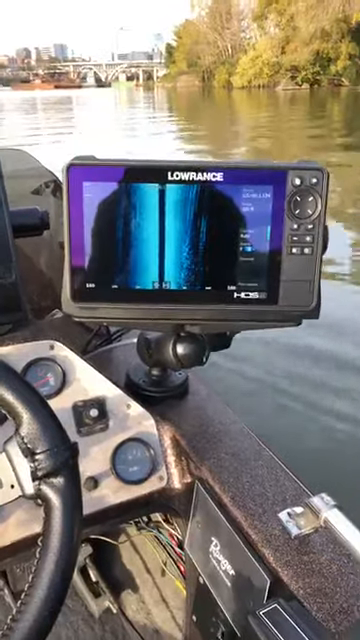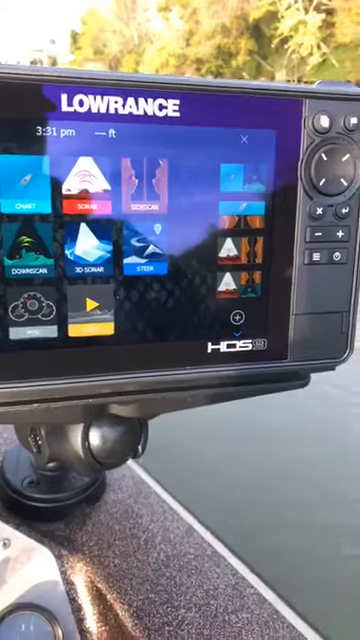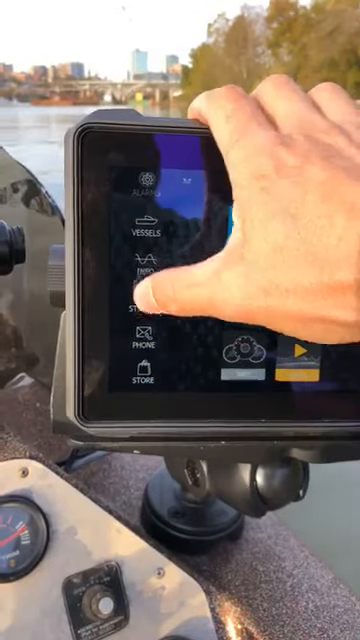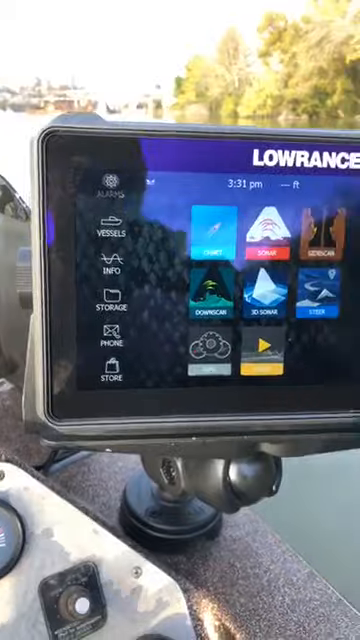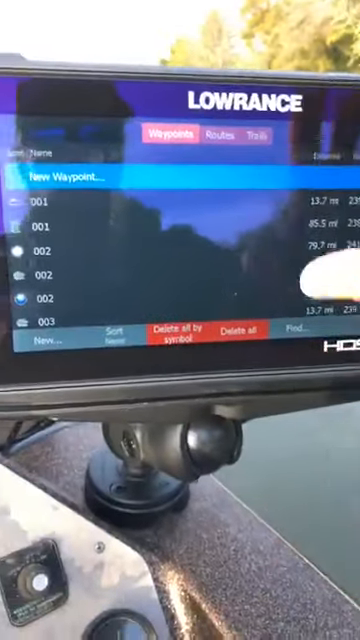Screen's very, very clear. The width and the detail is the big deal right there. I mean, how wide you're able to scan with that side imaging is going to be a huge benefit. You can see just the completely different new menus. You've also got your phone connect, so if you get any messages, you can enable that, as well as all your waypoints.